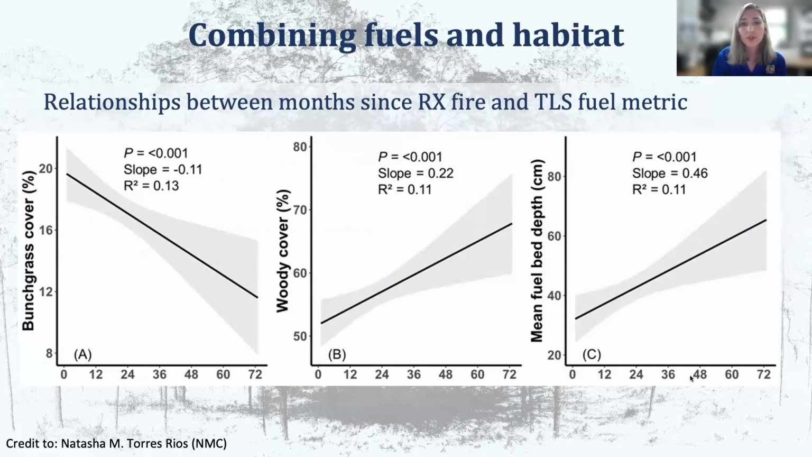So these models can be used to evaluate the long-term effectiveness of the treatments and how frequently burning is required to ensure the conditions stay within the suitable parameters. So it's just really to help justify that frequency.